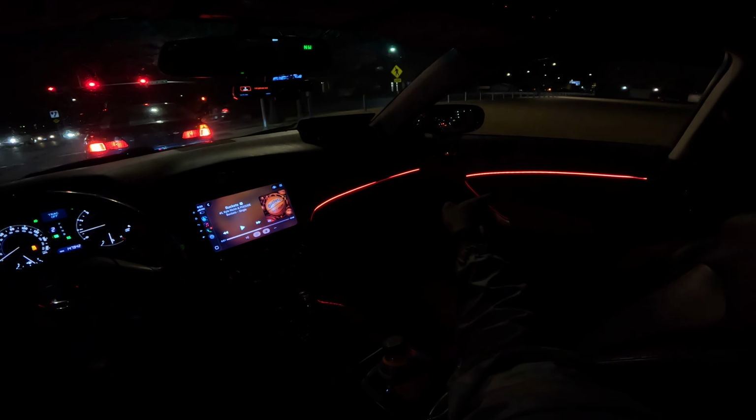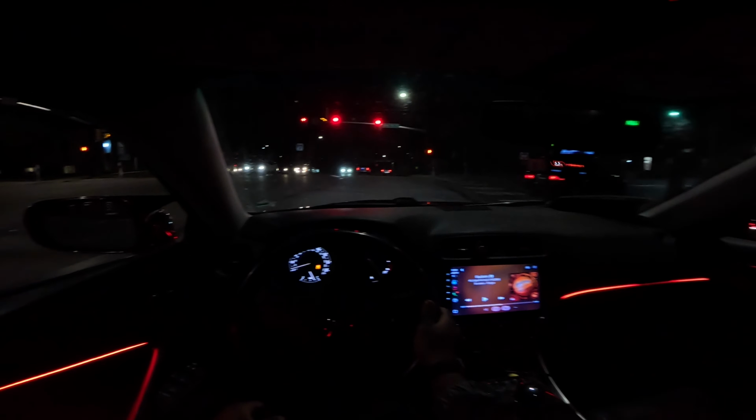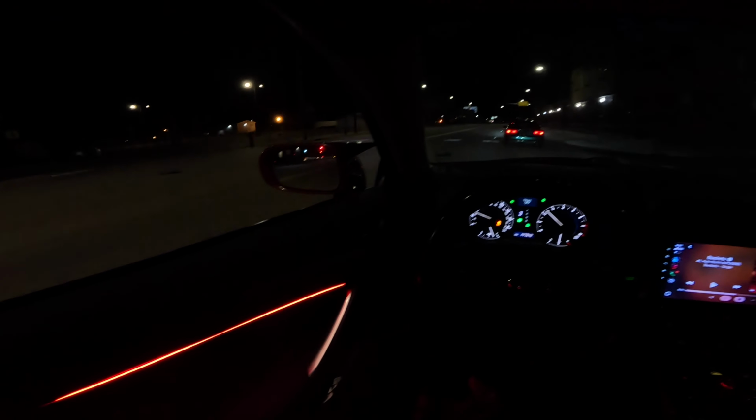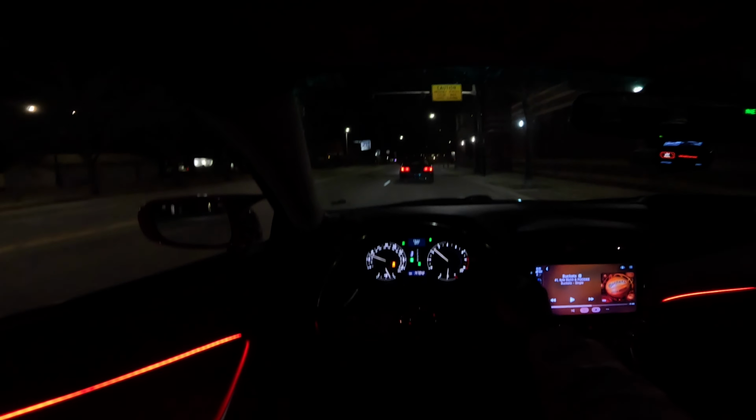I got most of the interior lights done. This one's flickering. That one isn't turning on, so I gotta check on that tomorrow. I'm gonna do the rest of the aero kit. I got the lip, the side skirt, the rear diffuser to do. We're gonna do that tomorrow. We got tons of content coming.